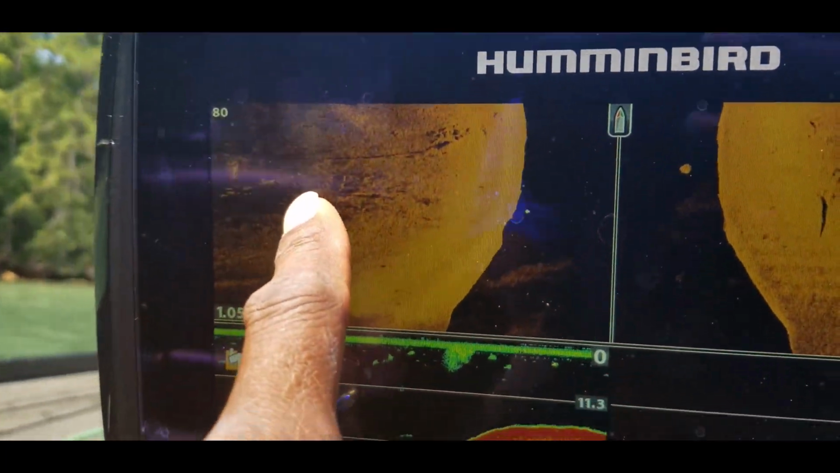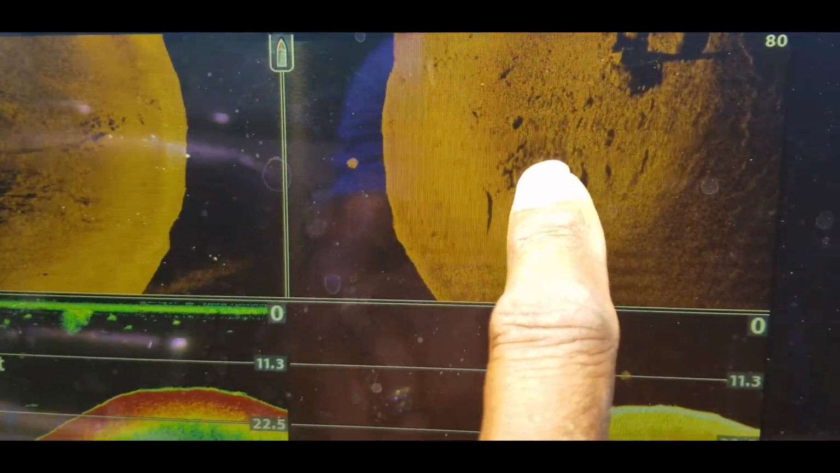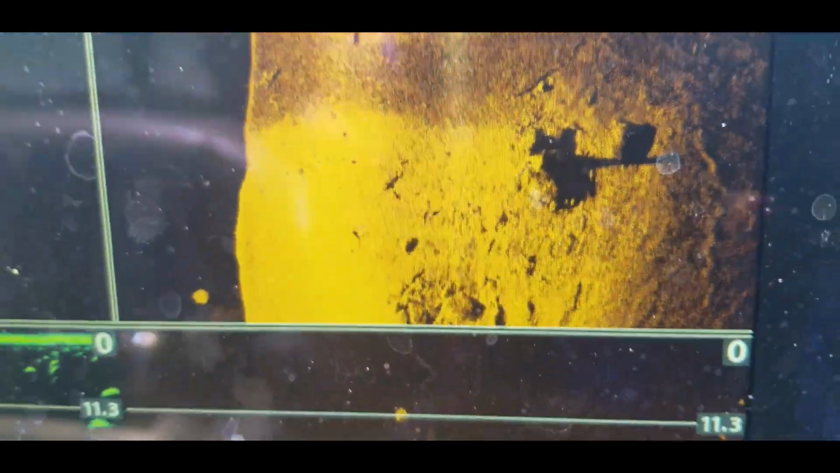All right, there's the tree. Check that out, guys. That's an isolated cluster of rocks. And look right here. Do you see those glowing dots inside of that dark area? Those are what fish would look like on your side scan, guys. So keep that in mind.